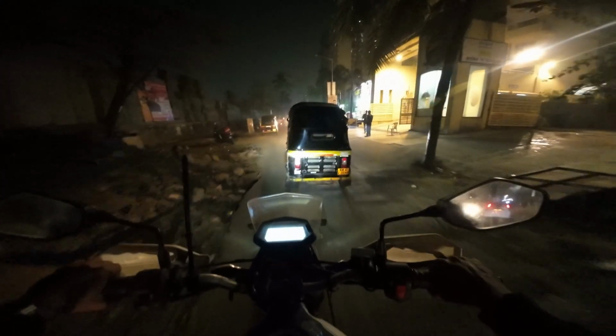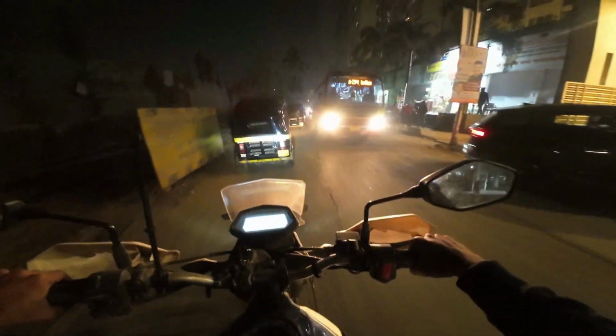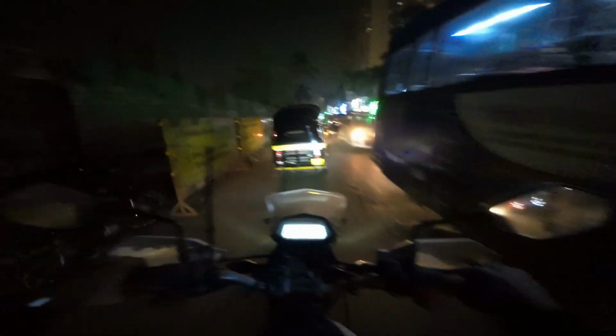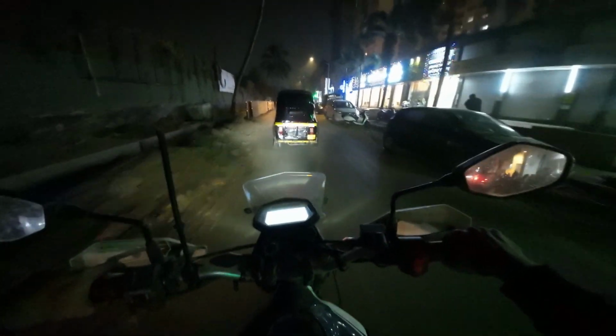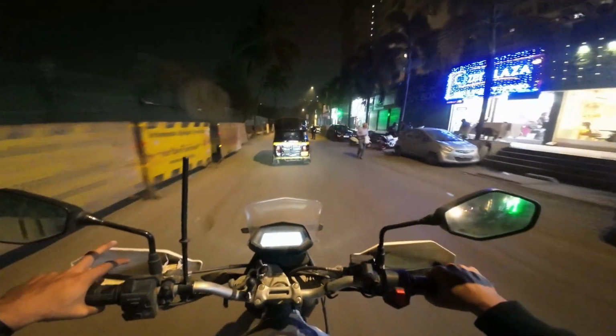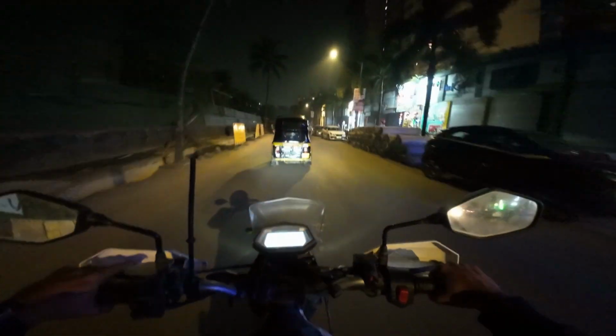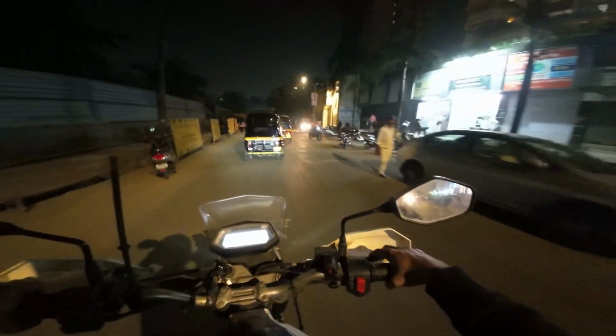That's the thing with my braking nowadays, that I've started engaging the clutch too much. It almost caused me to crash a few times. Nothing fatal, but yeah, I should not be engaging my clutch. Instead, I should quickly downshift and then slowly let go of my clutch while I'm braking.